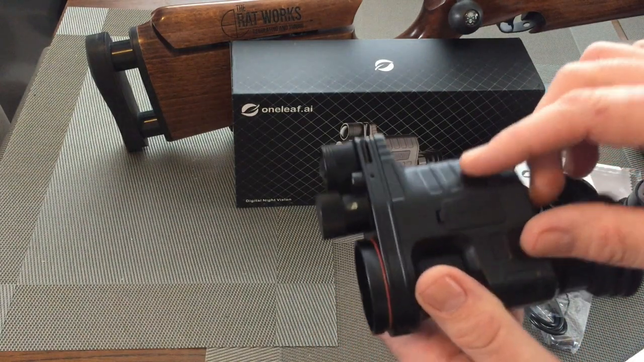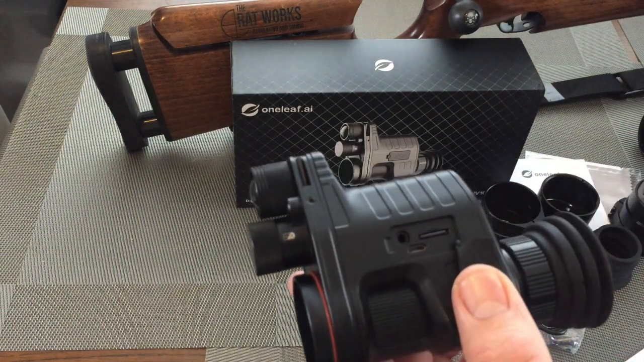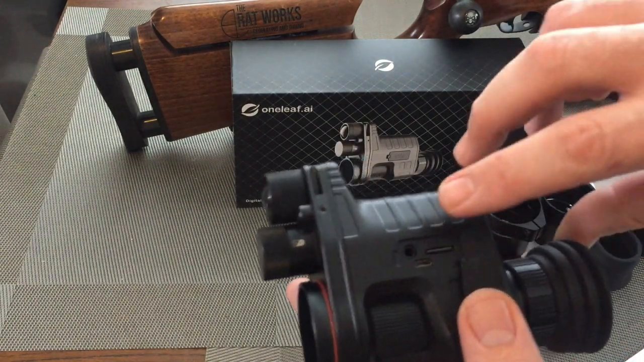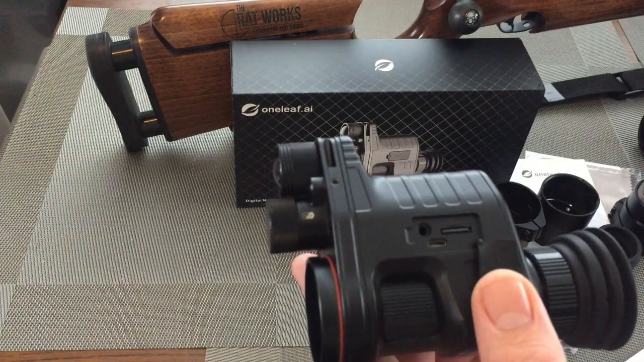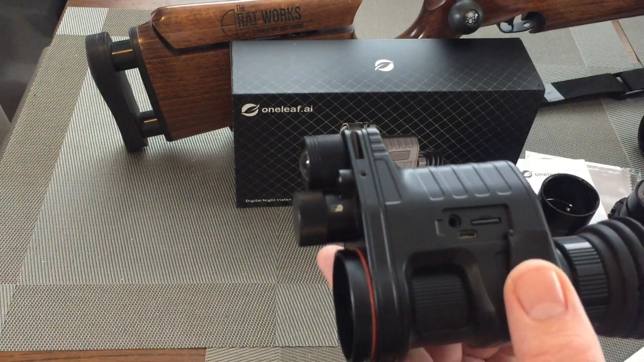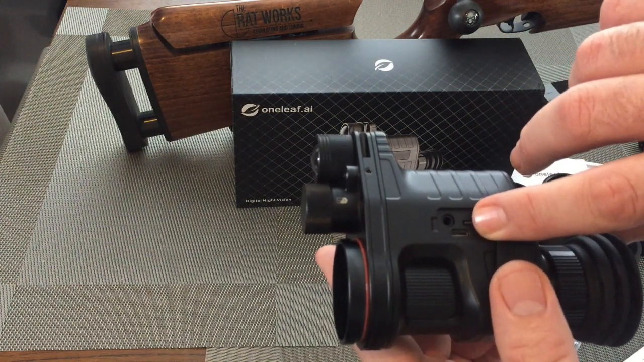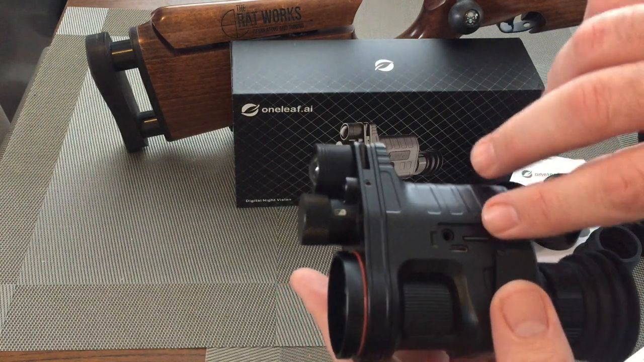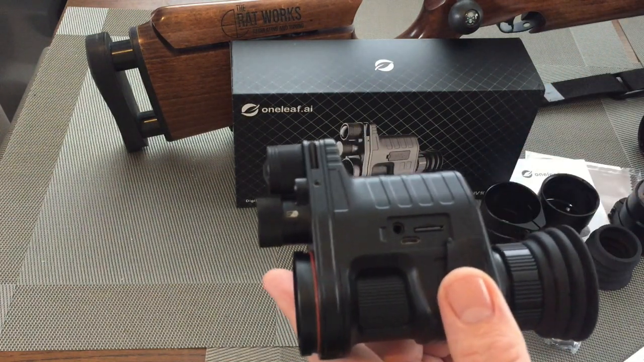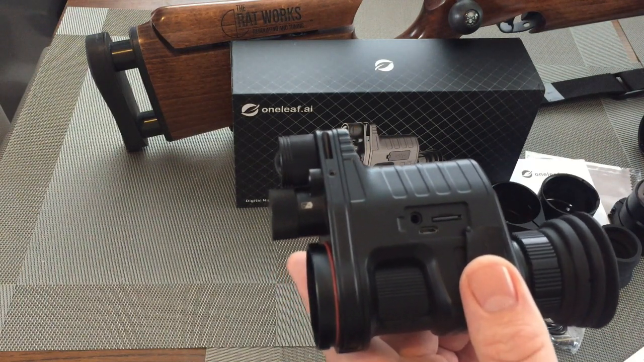On this side we've a rubber cover. Underneath this rubber cover we have a jack point for earphones, so you can listen to the footage on the unit during playback. We also have a micro USB port, which I've already covered. The last thing we have in here is an SD card port, or a mini micro SD card port.